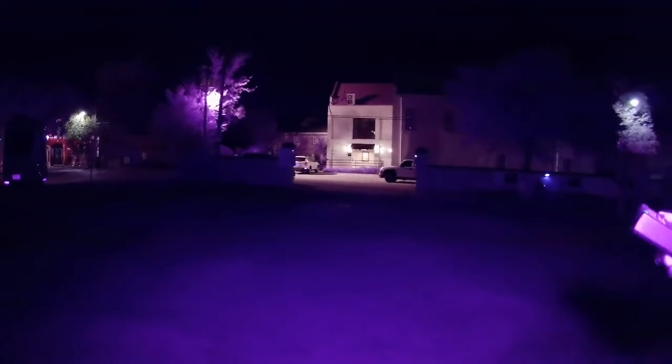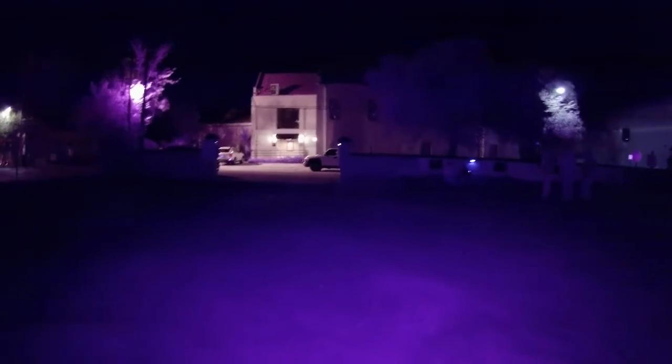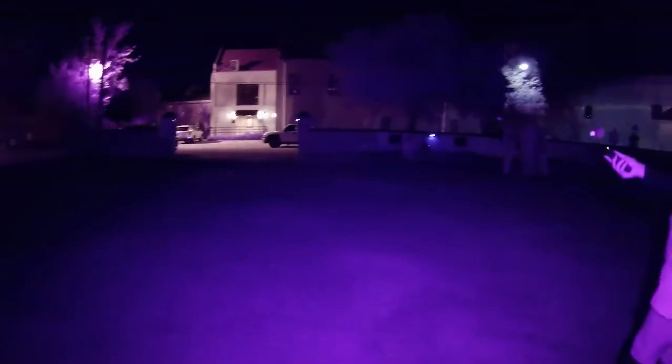But what I was saying is when you walk in front of it at a certain distance, for some reason it puts a white shadow going the opposite direction. It's just bouncing off of your clothes, is what it is. Wow.